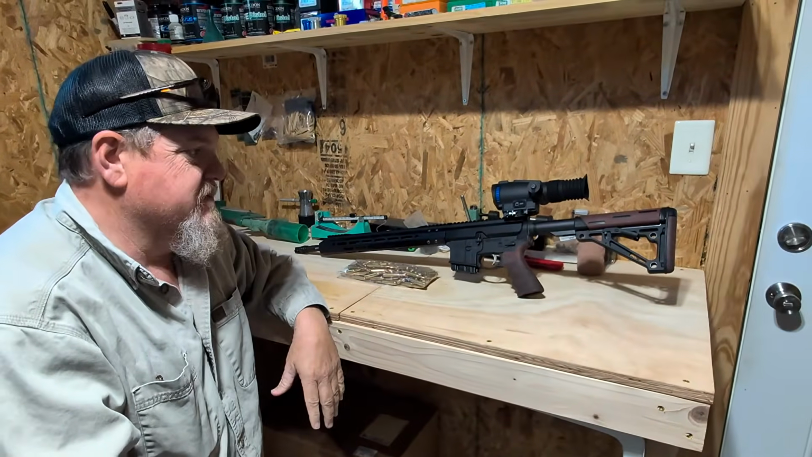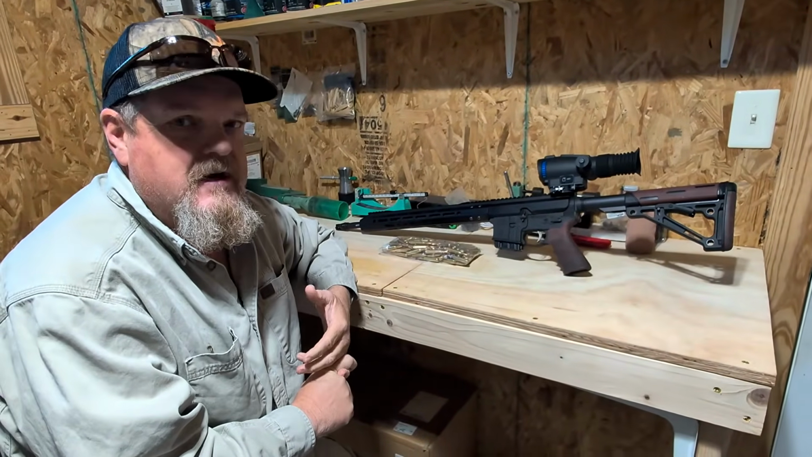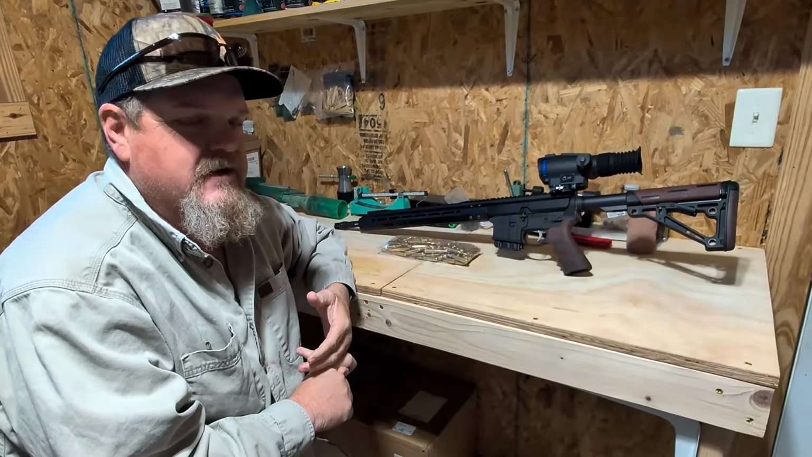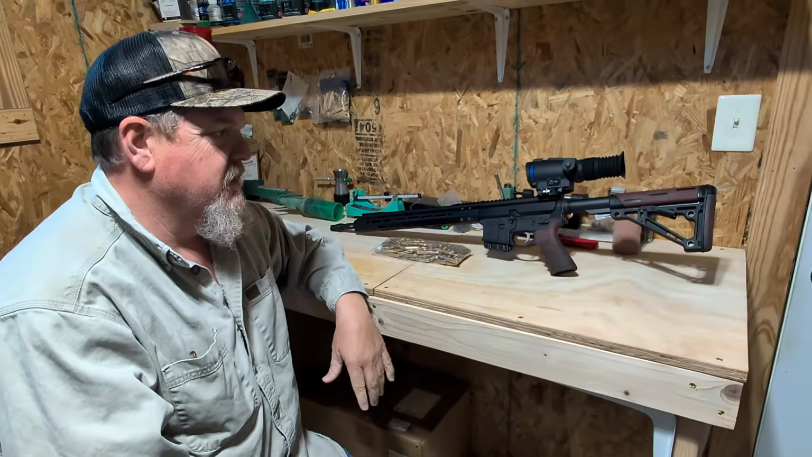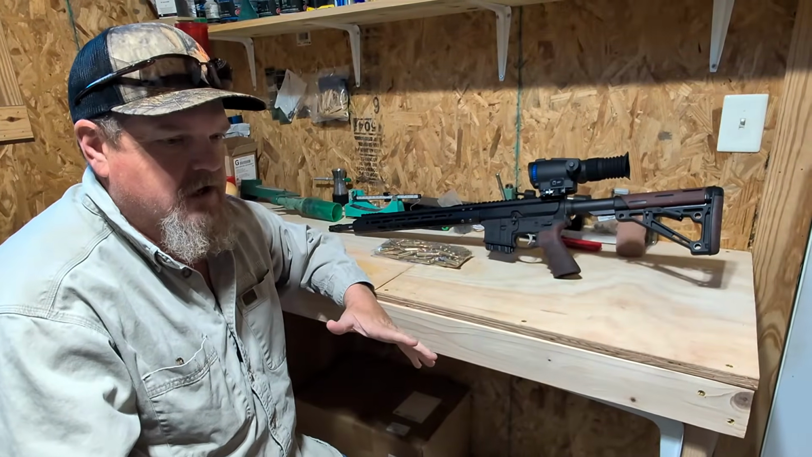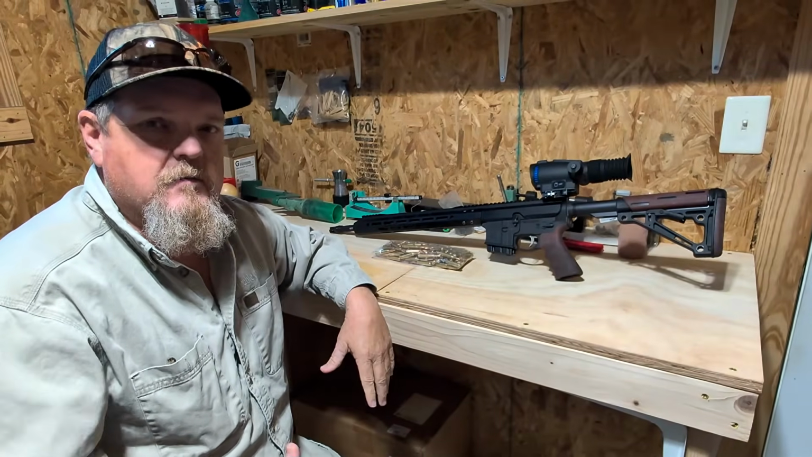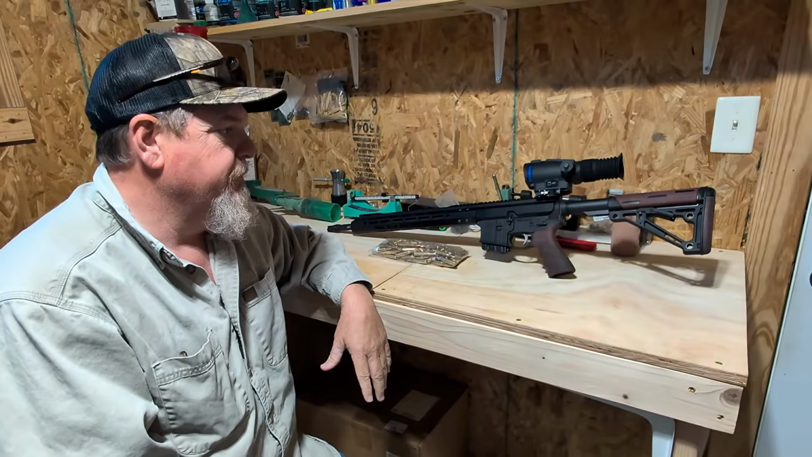Other than that, this scope's been very easy to use. The color palettes are nice. I use a green hot on here a lot. That green hot is real easy on your eye. For the price point on this thing, you're looking at about $849 to $850 at this point, before any rebates or coupon codes are being used.